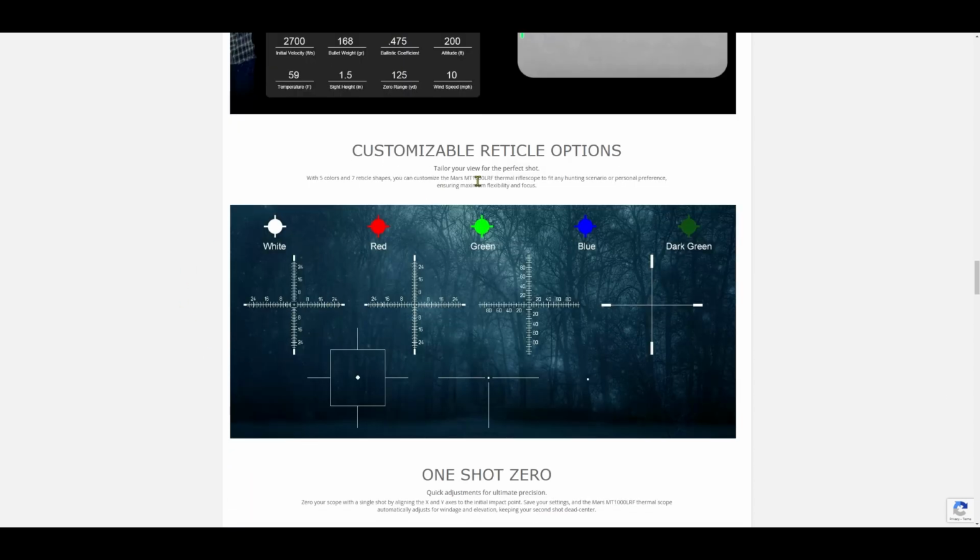You got your customizable reticle options. You have white, red, green, blue, and dark green. And you have all these. I still prefer the smaller ones. I don't use hash marks because the ballistic calculator is so good it does all the work for me.